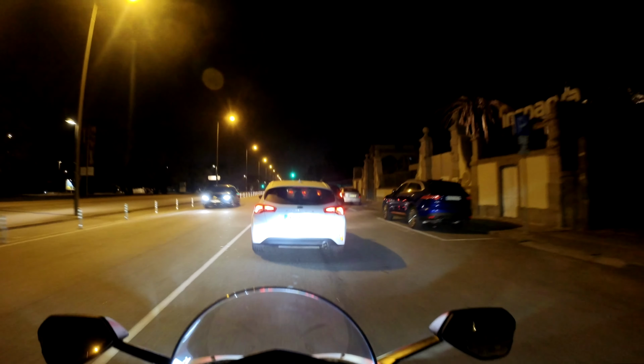Then there's the agility. This bike is very agile at speed.